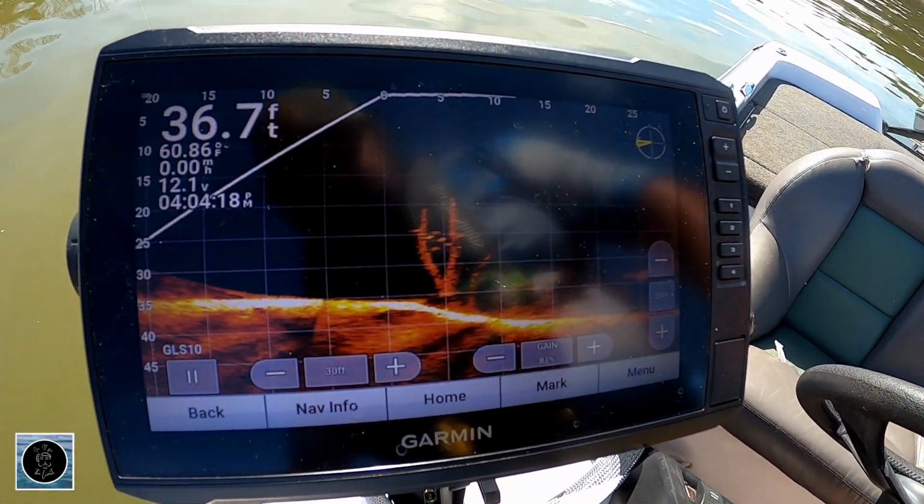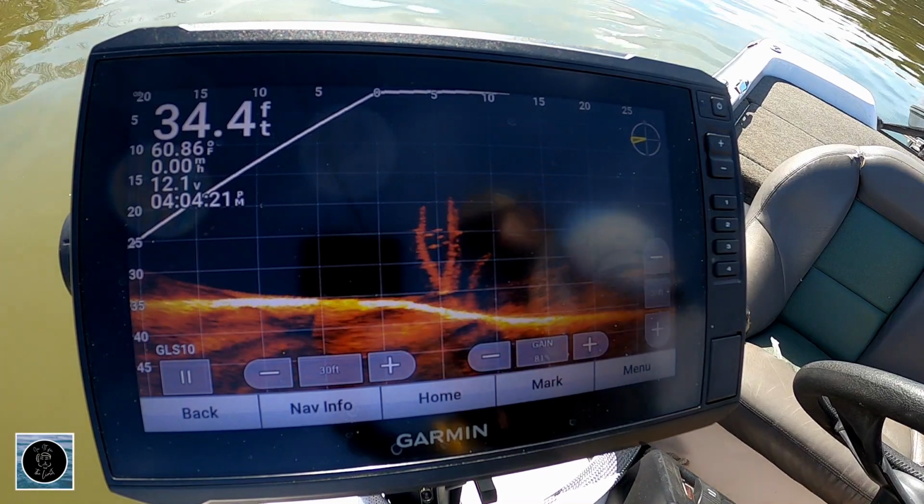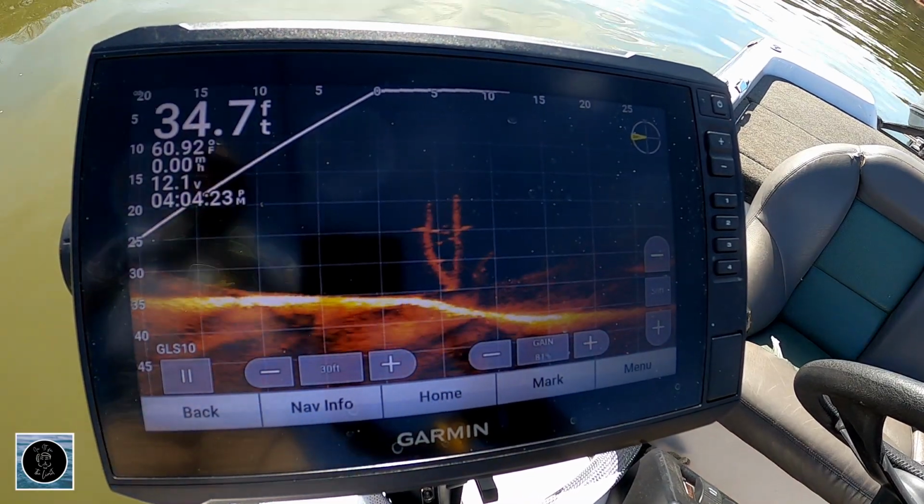It's not a perfect view. I'll try to get you a view of what's going on. Let me get a few on the scope here.